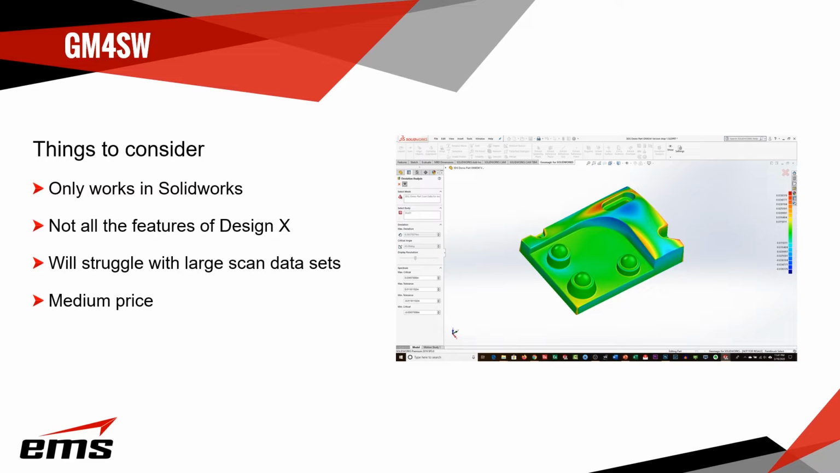And its price point is going to be higher than the VX model. It'll be lower than Design X. So it's kind of in the middle. So those are some of the things to consider with Geomagic for SolidWorks.